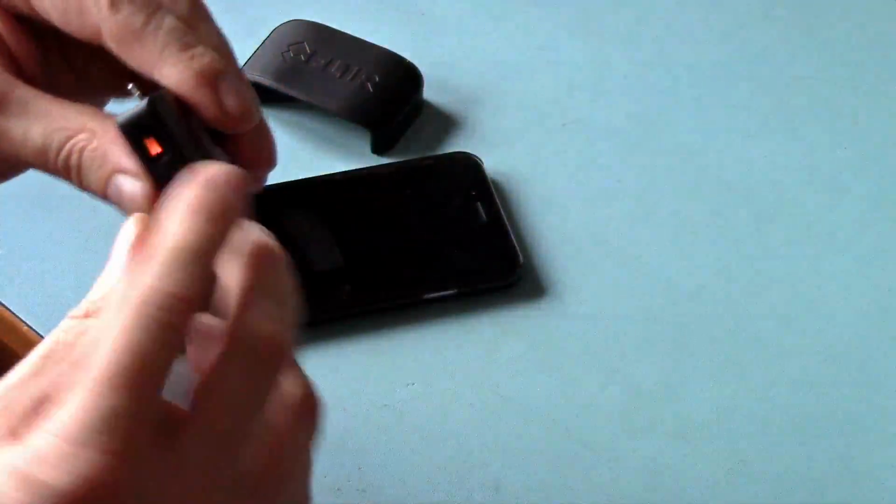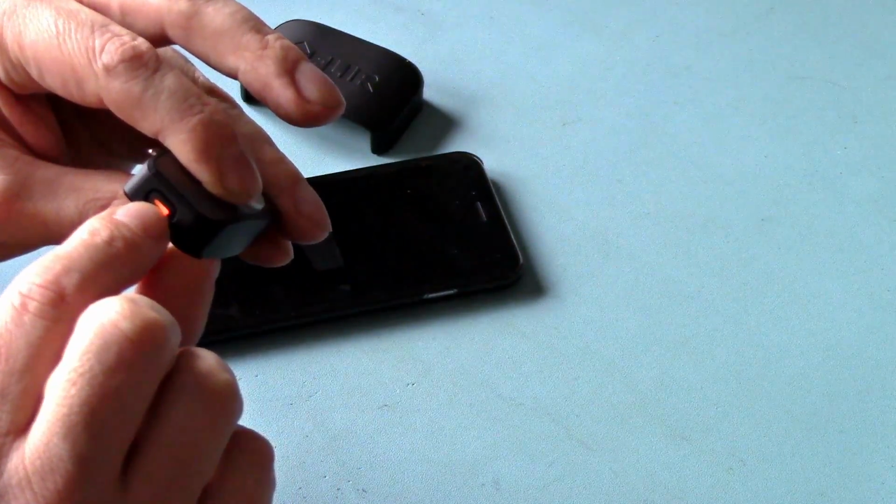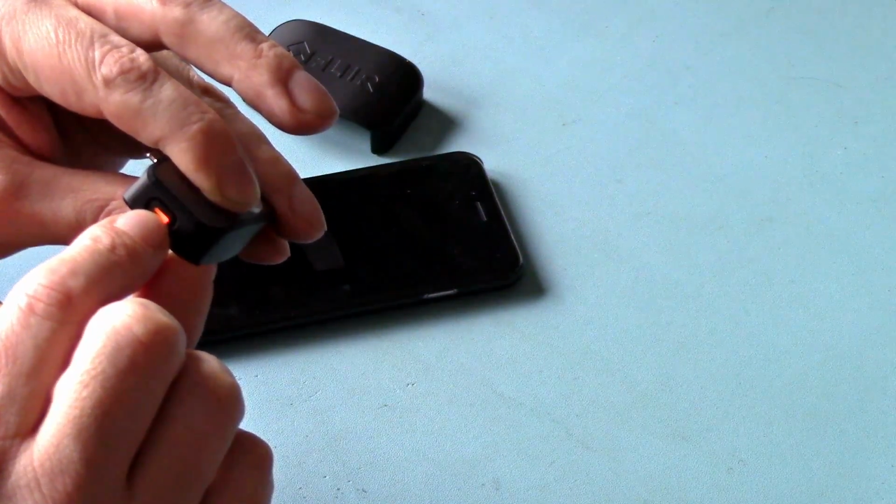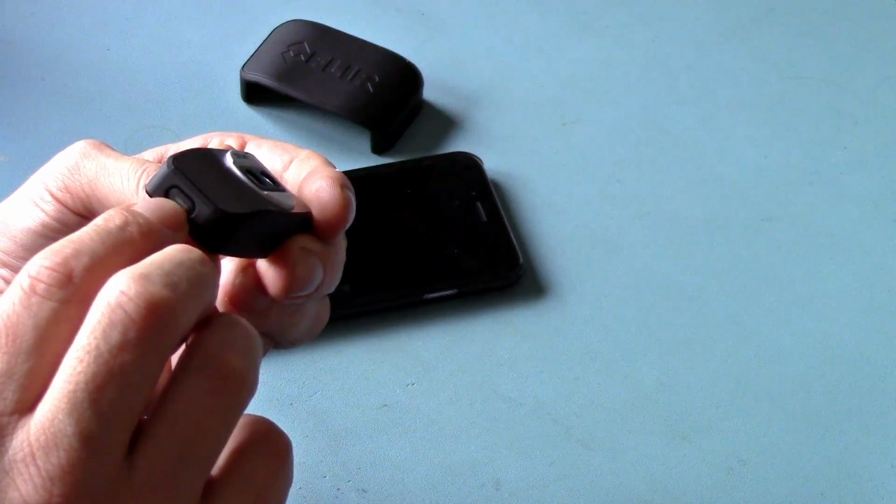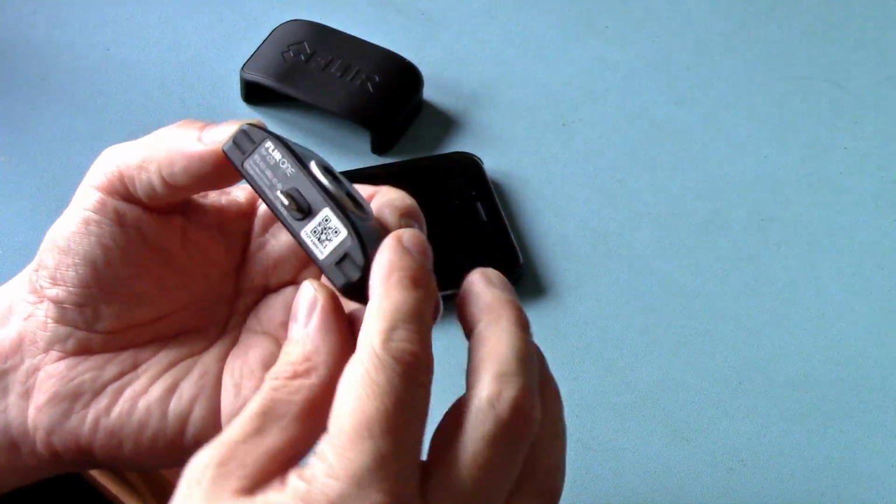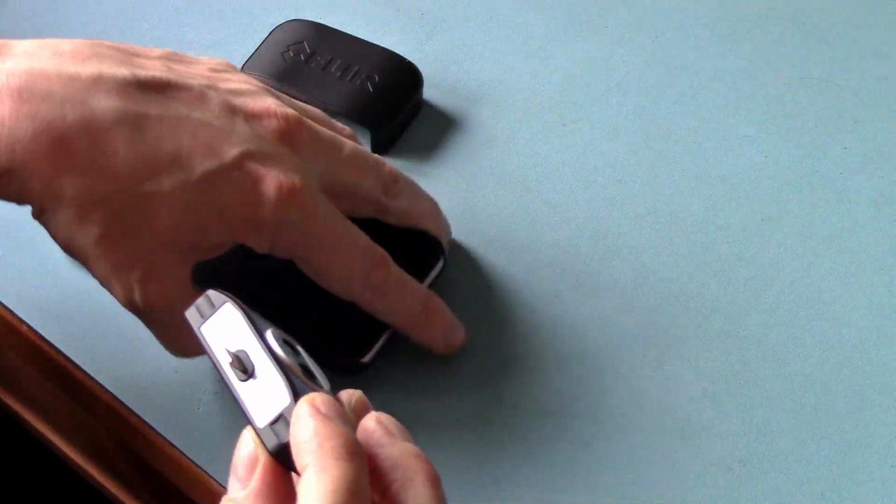It's got some little grooves. Sorry, I just pushed the power button there, so I'll try and switch that off now. Is it going to go off? No, it has to do its colour. Right, now I can switch it off once it's green. It's got a couple of little indents which allow it to sit on top of the case, which is fine.